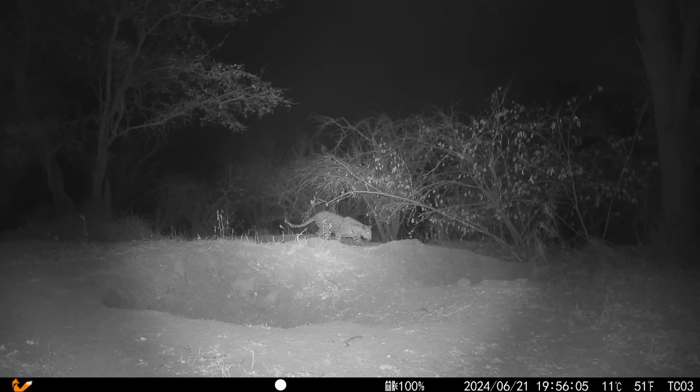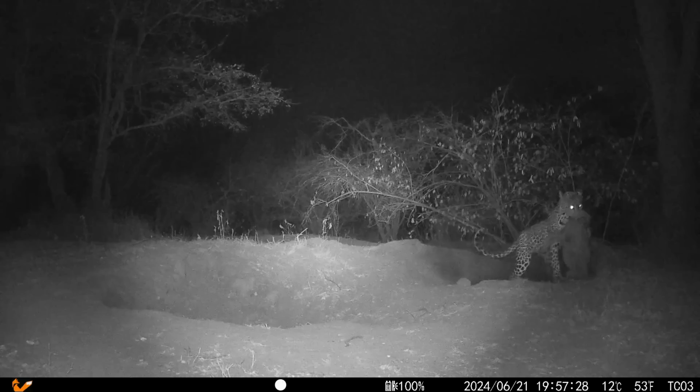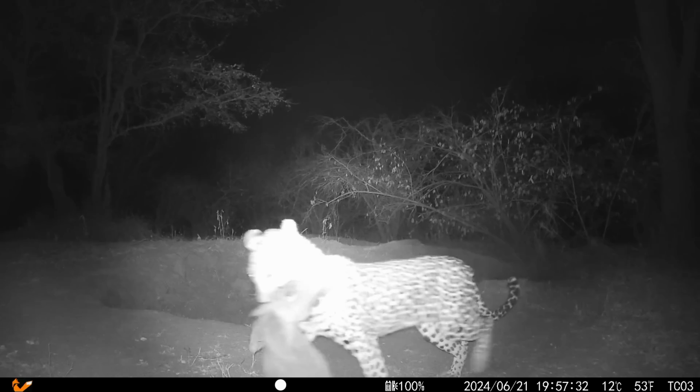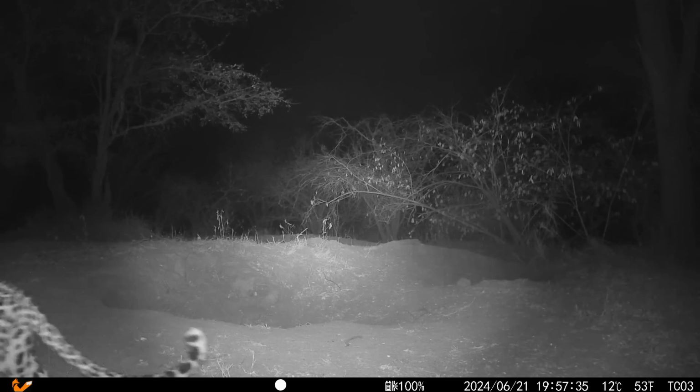Zaha, however, was not done, and on the 21st, she caught another piglet. I just knew when I first put Karen's camera here that we would capture some amazing animal behavior, but never in my wildest dreams did I think we would actually see a leopard kill.